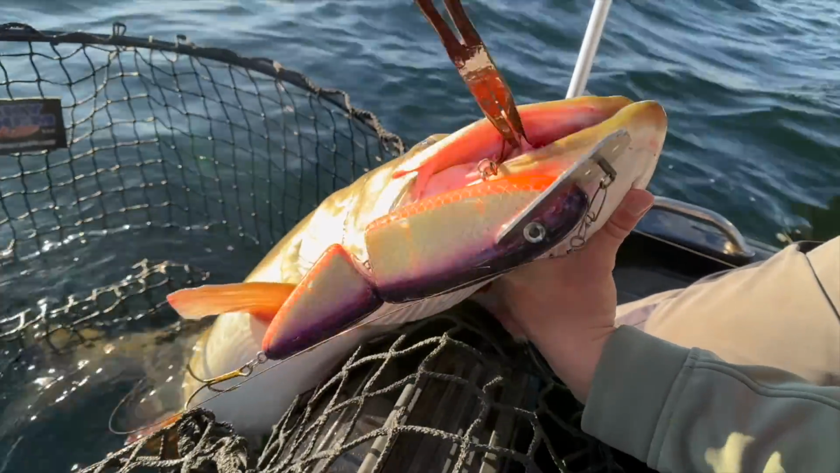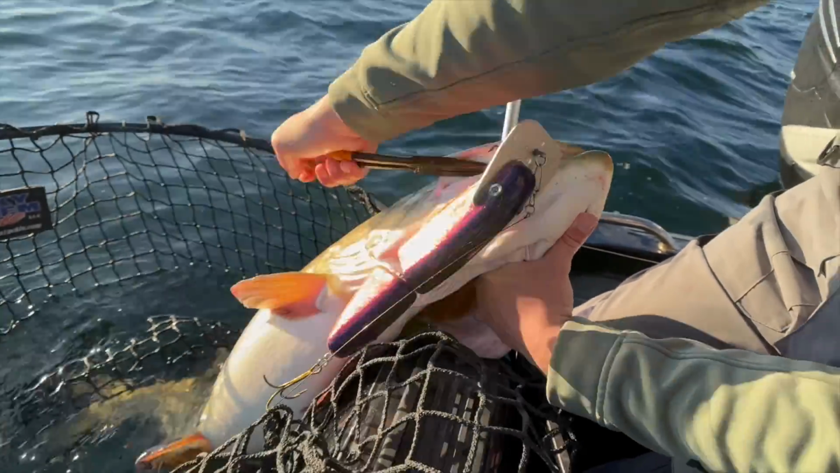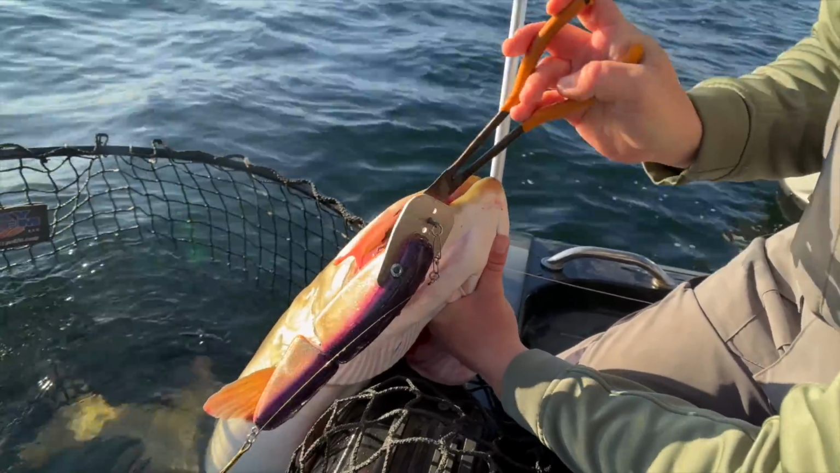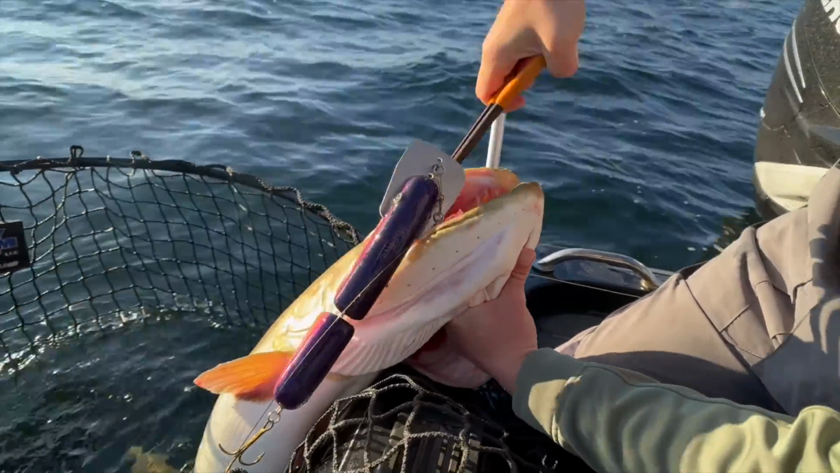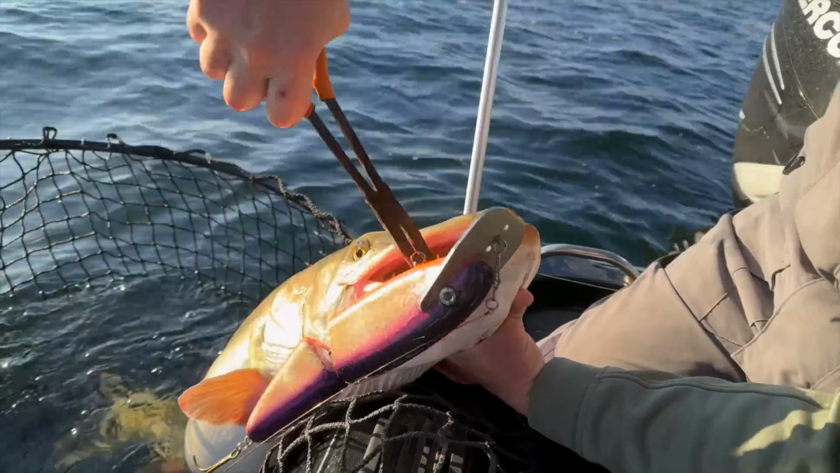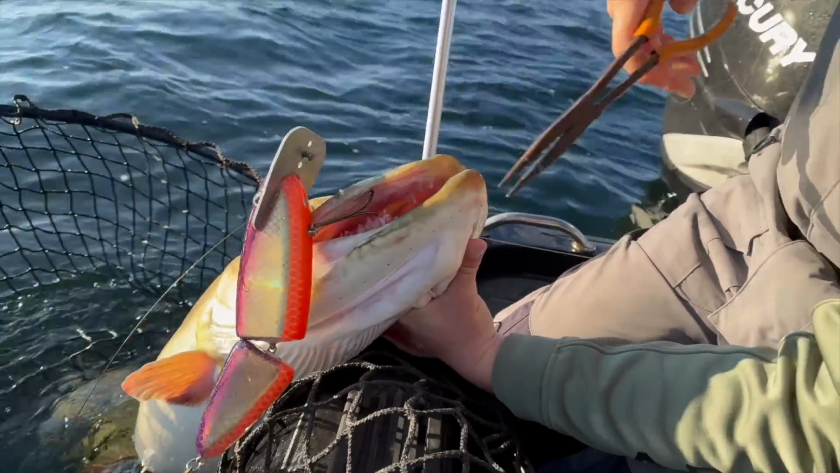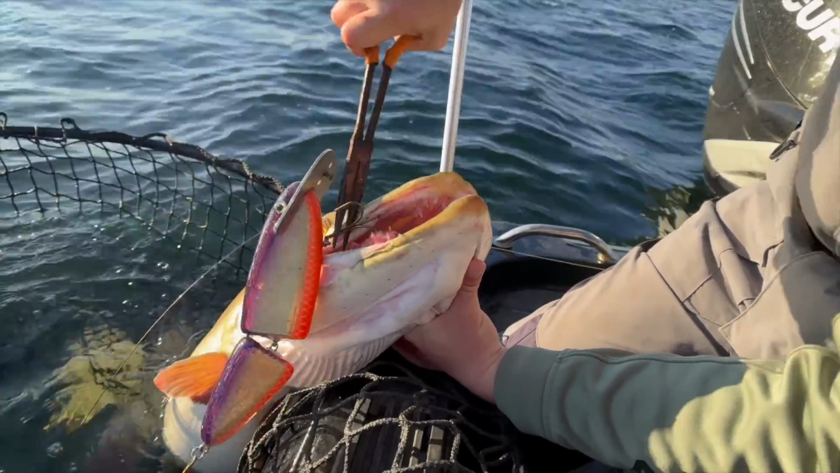Three. Hold tight. Oh, it's so much harder when your hands are cold. One twist.